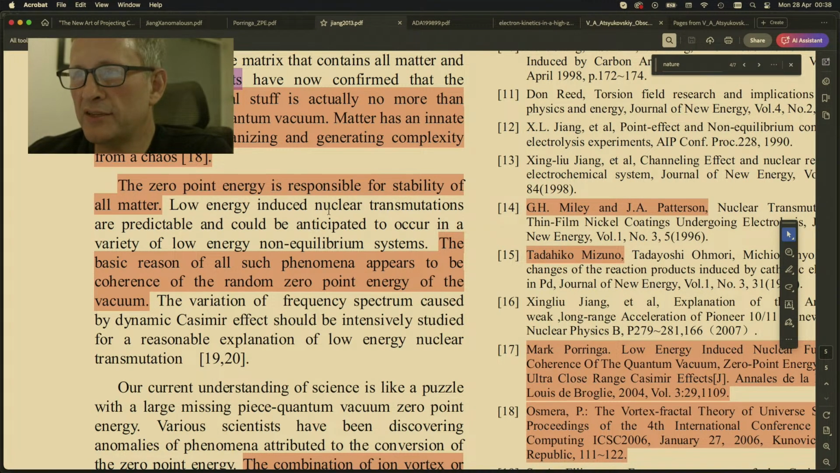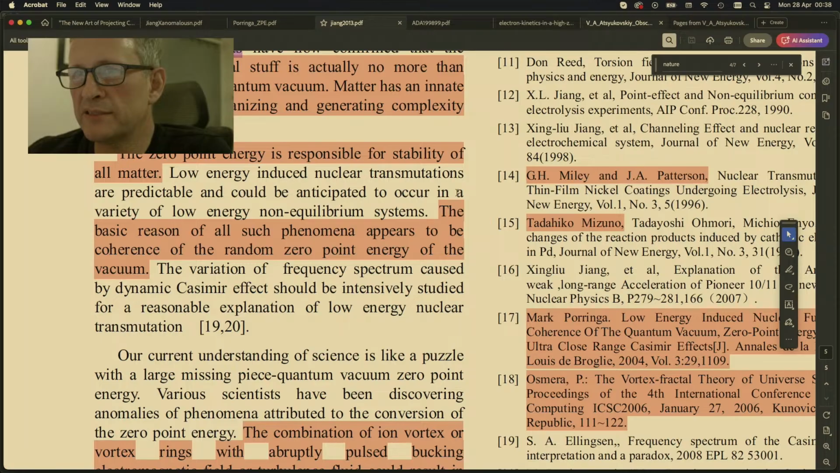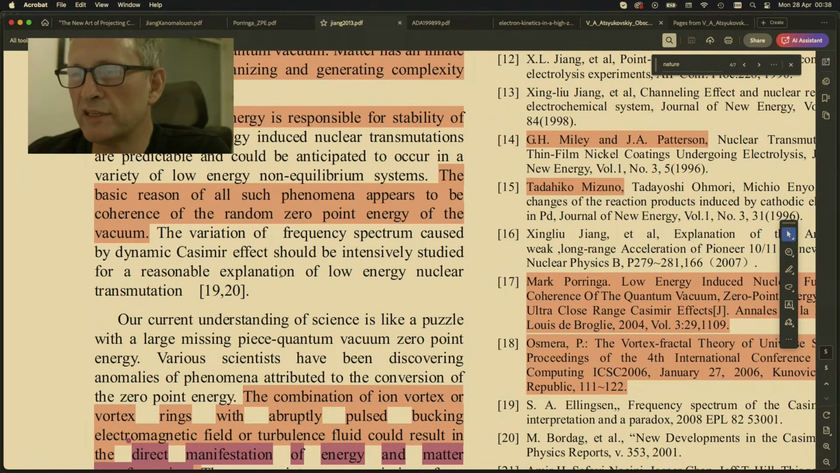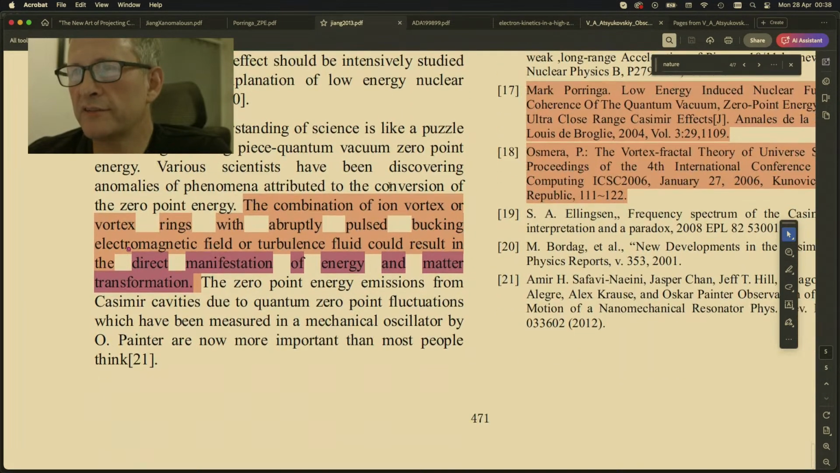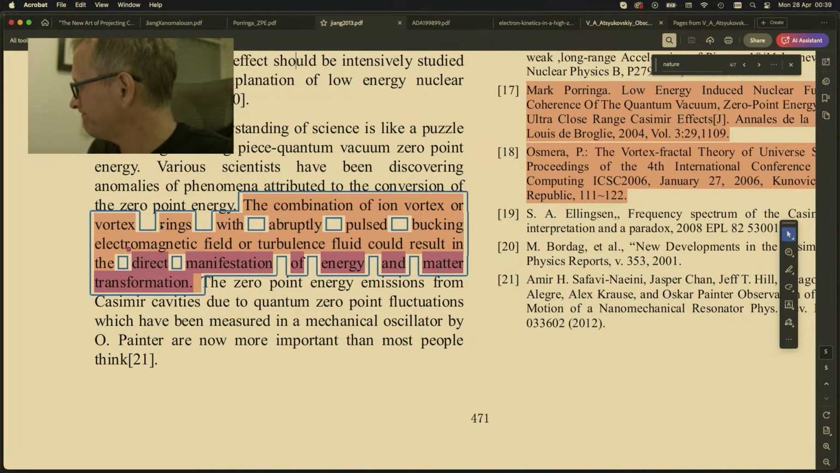Low energy induced nuclear transmutations are predictable and could be anticipated to occur in a variety of low-energy non-equilibrium systems. The basic reason of all such phenomena, according to this author, appears to be coherence of random zero-point energy of the vacuum. The variation of frequency spectrum caused by dynamic Casimir effect should intensively be studied for a reasonable explanation of low-energy nuclear reactions. The combination of iron vortex or vortex rings